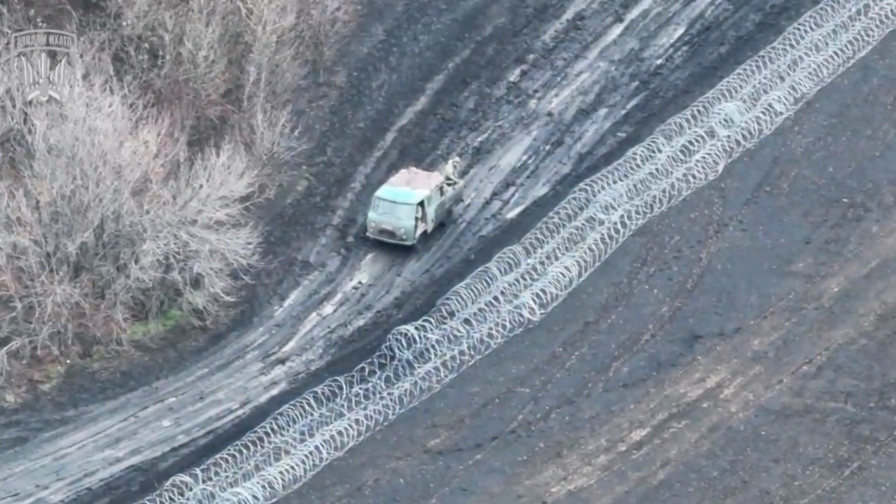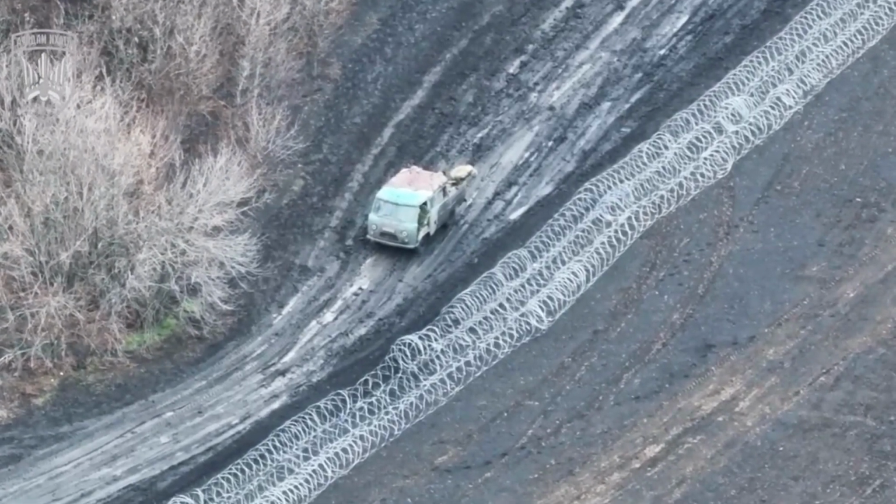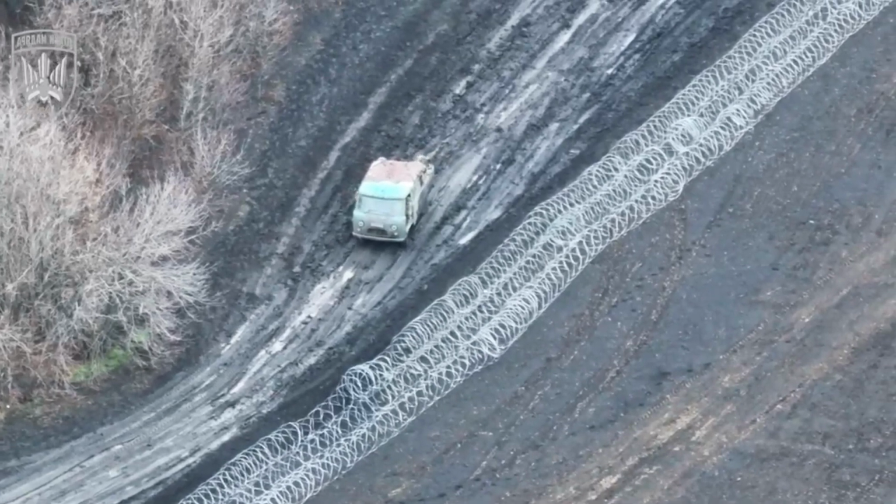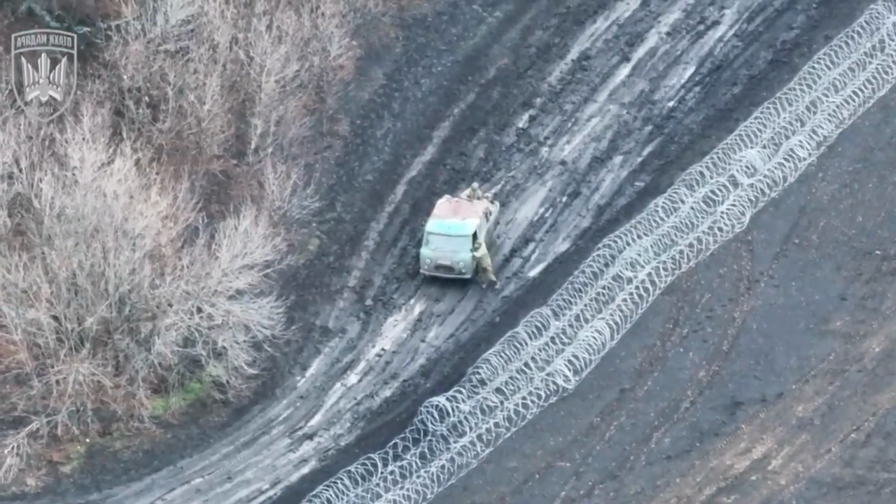In eastern Ukraine, a Russian military truck carrying several soldiers becomes stuck on a muddy dirt road after heavy rain turns the ground into deep sludge. The vehicle struggles to move as its wheels sink into the soft terrain.